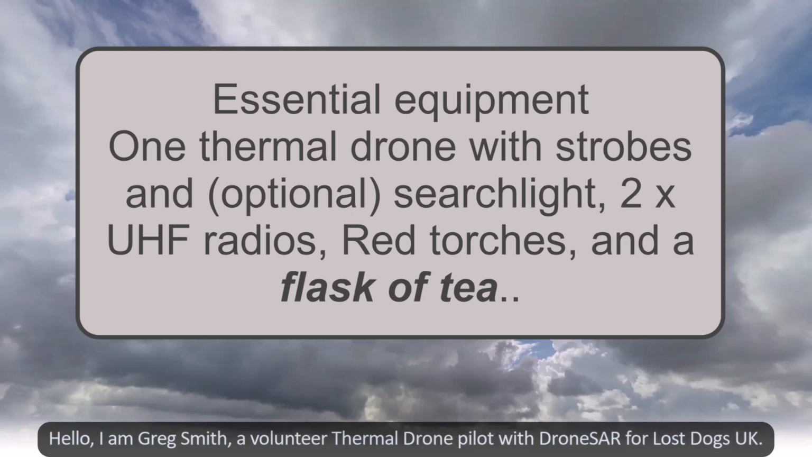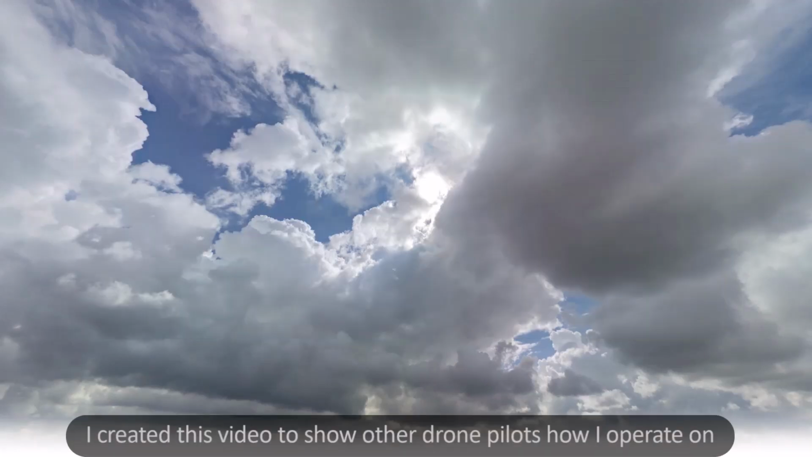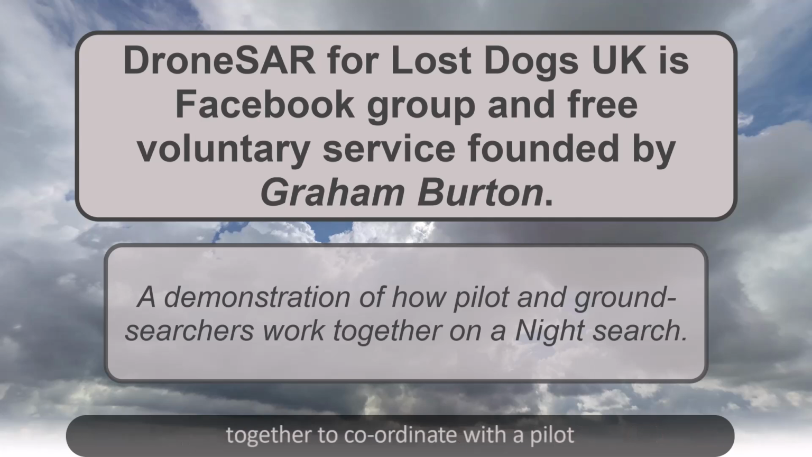Hello, I am Greg Smith, a volunteer thermal drone pilot with Drone SAR for Lost Dogs UK. I created this video to show other drone pilots how I operate on a night search, and also to demonstrate to the general public how the amazing volunteer ground searchers for Drone SAR for Lost Dogs UK come together to coordinate with a pilot and hopefully reunite an owner with their lost dog.